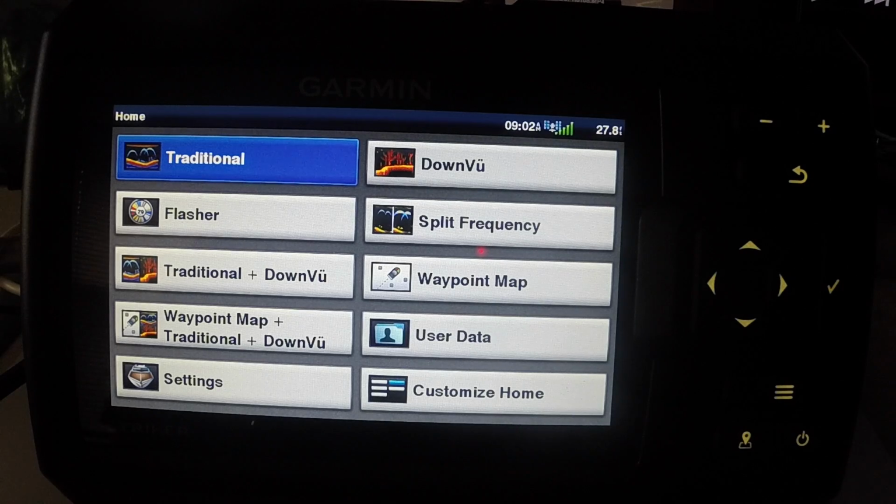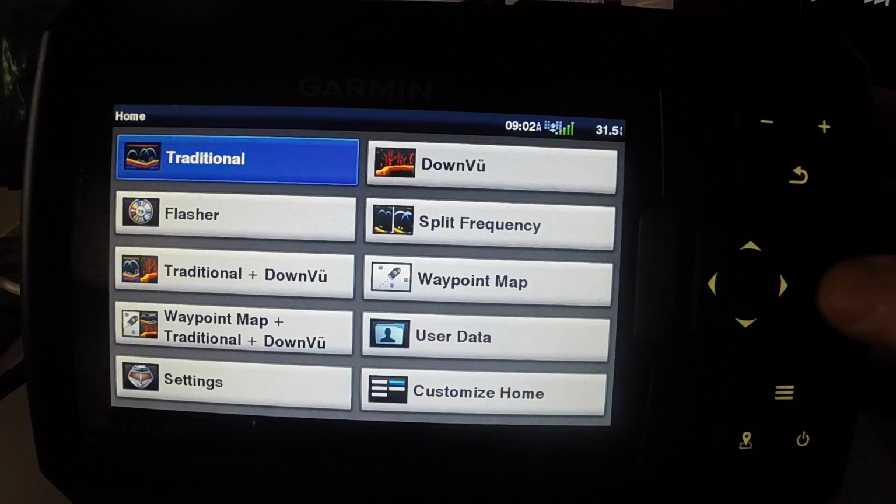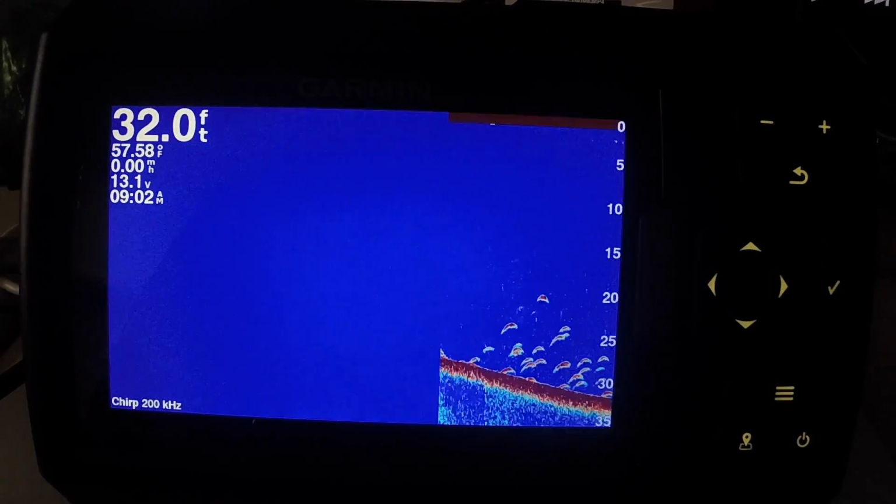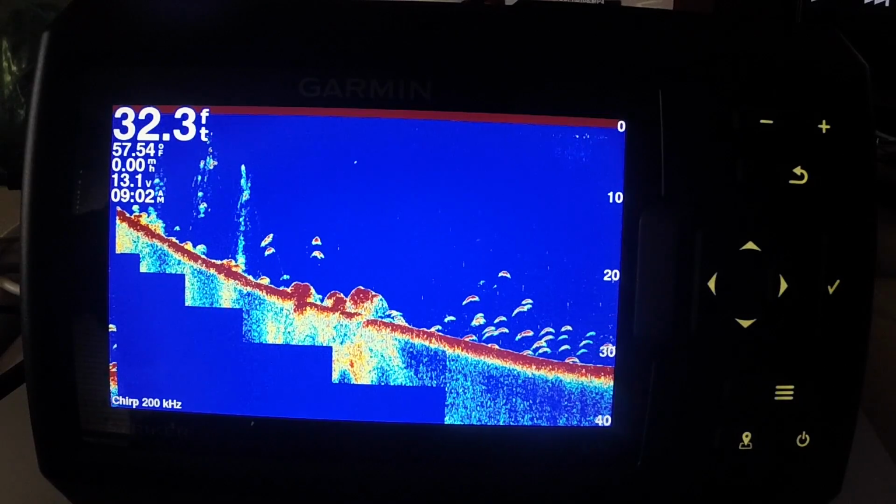stuff on this unit. So basically, when you power on the unit, this is your basics screen. This is your menu screen where you've got all your options. You've got your traditional flasher, down view, waypoint map, etc. So to start off, we're going to use the traditional key. You're just going to press this check. It's basically your enter button. And this is your basic sonar view.